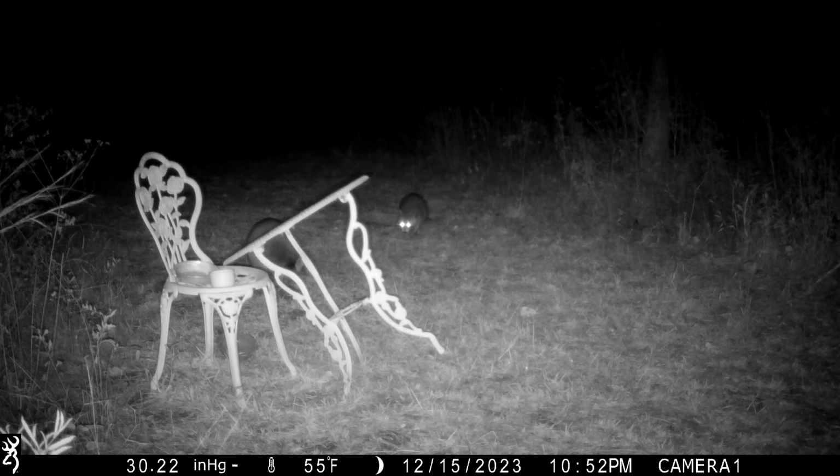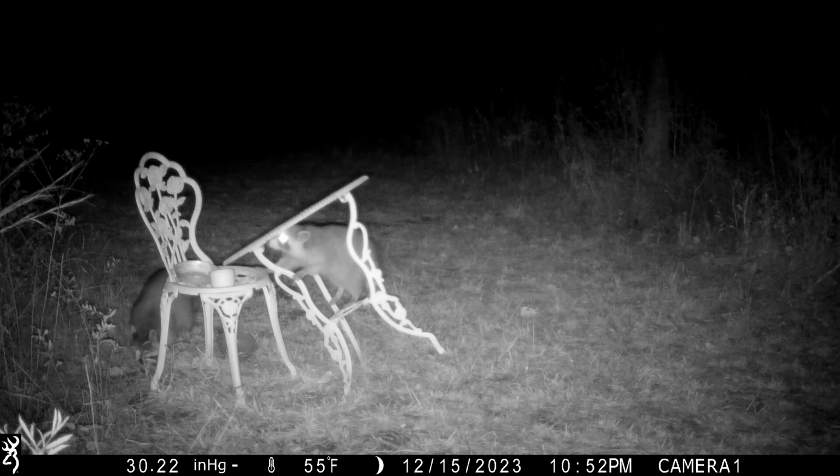He's gone. And we got 2 more raccoons. And again, this is where I wonder, is it same ones that have been here already tonight? Or is this 2 additional ones?